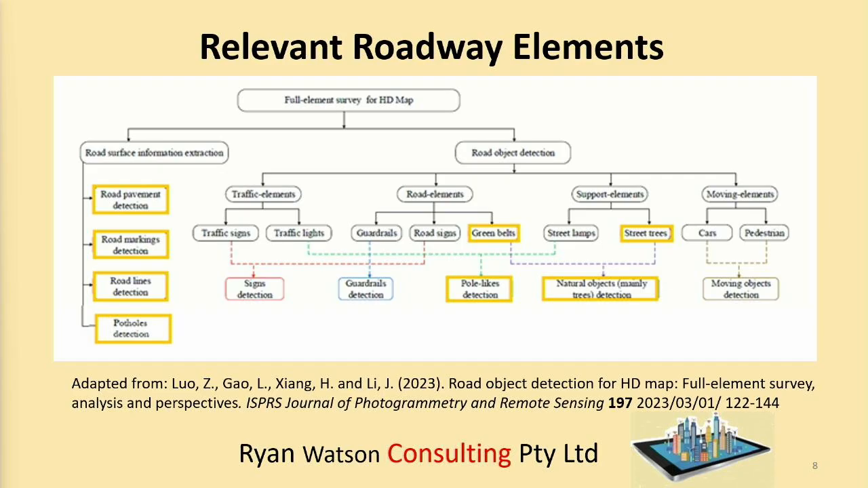This is a bit hard to read, but this is some of the roadway elements that we're interested in. These are just a subset of the elements that were on the previous slide. And maybe it's a bit hard to read, but the slides will be available on the website later on if you want to look into that. It's also a paper in the ISPRS Journal of Photogrammetry and Remote Sensing. Some of those systems are relevant to what we're doing and some are not.